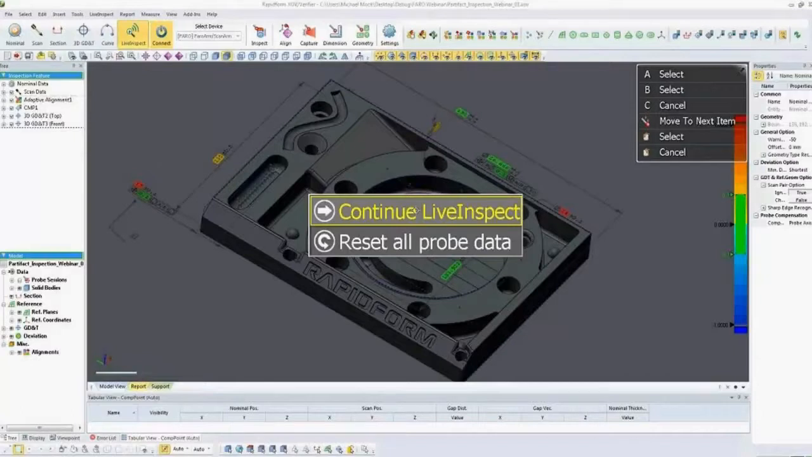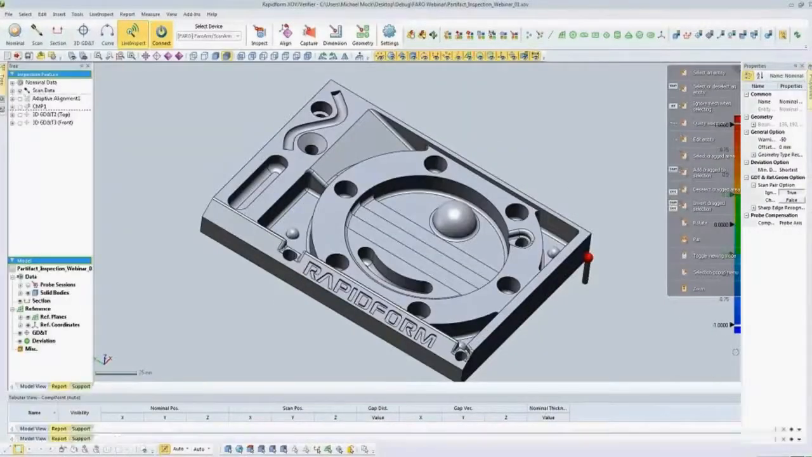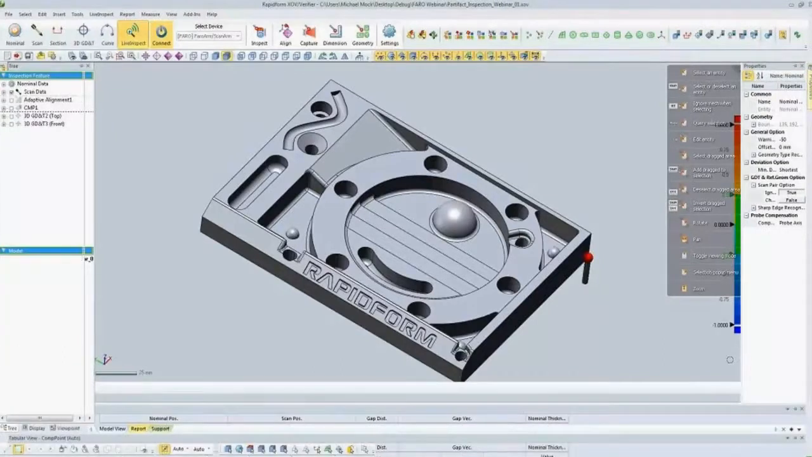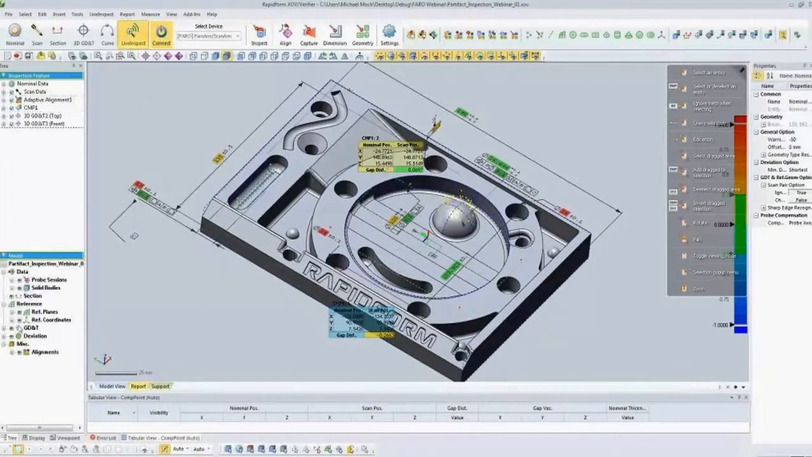So you can put a new part on the table and just run through the process again. So you can do multi-piece inspection easily with this tool. We'll take a look at scanning in just a second here.